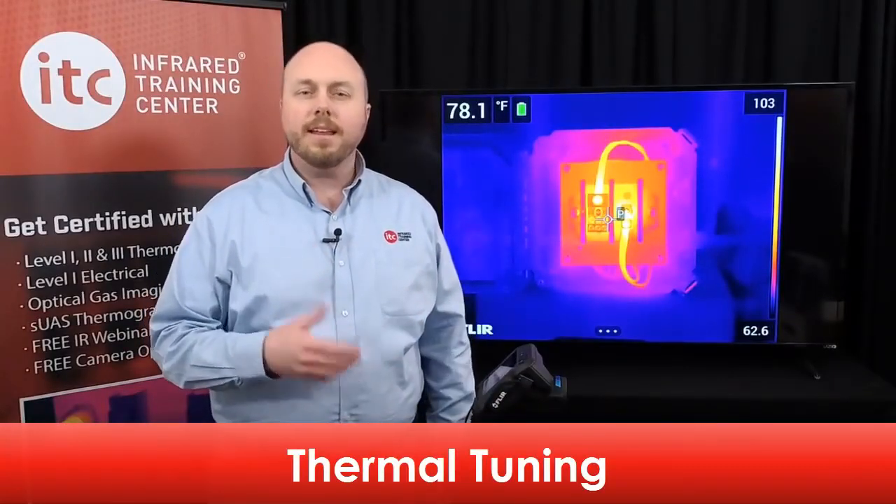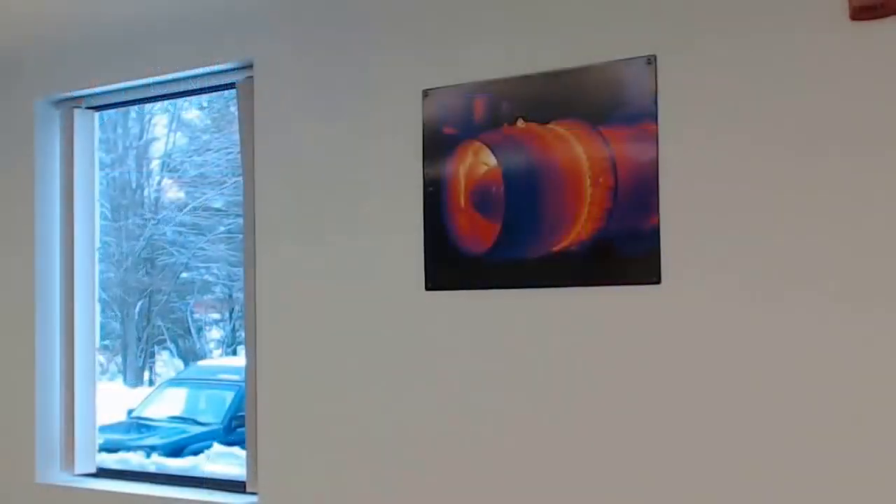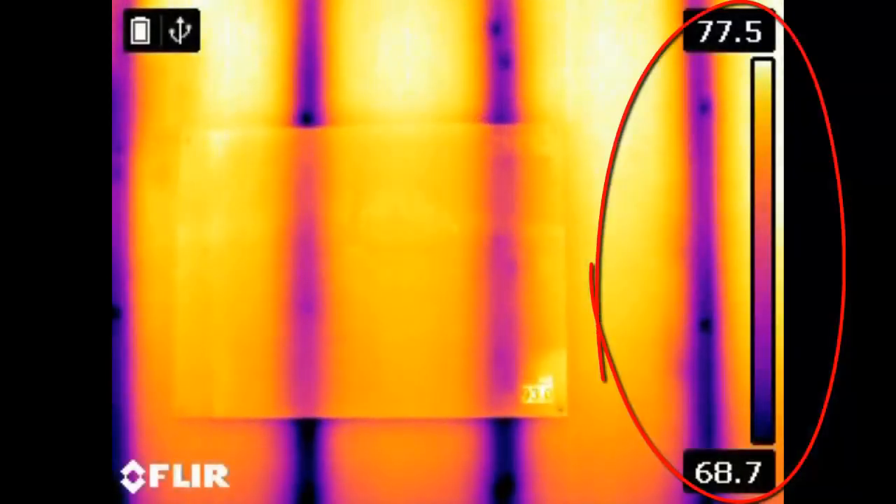Thermal tuning is the process of changing the size of the temperature scale in the camera, what's known as adjusting span and level in our certification classes. Adjusting this scale modifies the brightness and contrast of the thermal image. This allows you to highlight important areas of thermal detail. And by default, the camera is set to automatic adjustment mode. This will automatically set the scale based on the hottest and coldest objects in the frame.